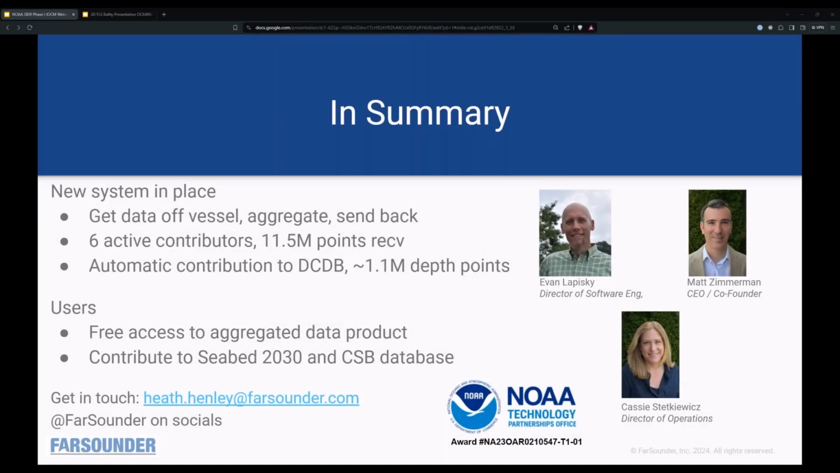And that's kind of all I have for you. So we put a new system in place to get the data off the vessel, aggregate it into a data product, and send it back. We have 6 active contributors. We're automatically contributing to the DCDB now, which is great because I don't have to take the data off a drive and run a script manually. And we're incentivizing users to do it by basically saying, hey, if you give us your data, you can access the data product that you're contributing to. And we're letting them contribute to Seabed 2030 and the CSB database at the DCDB.